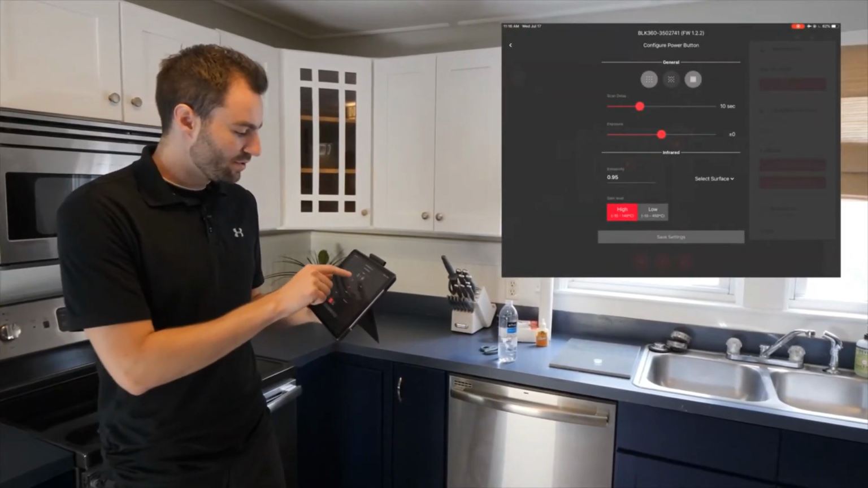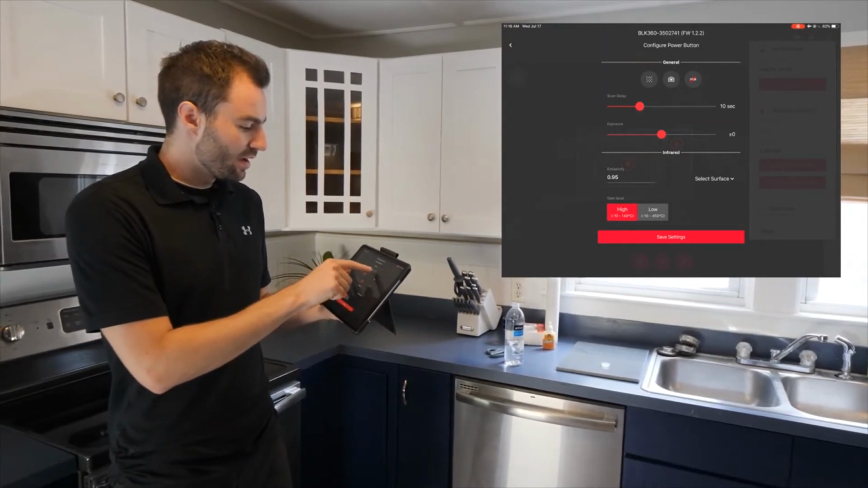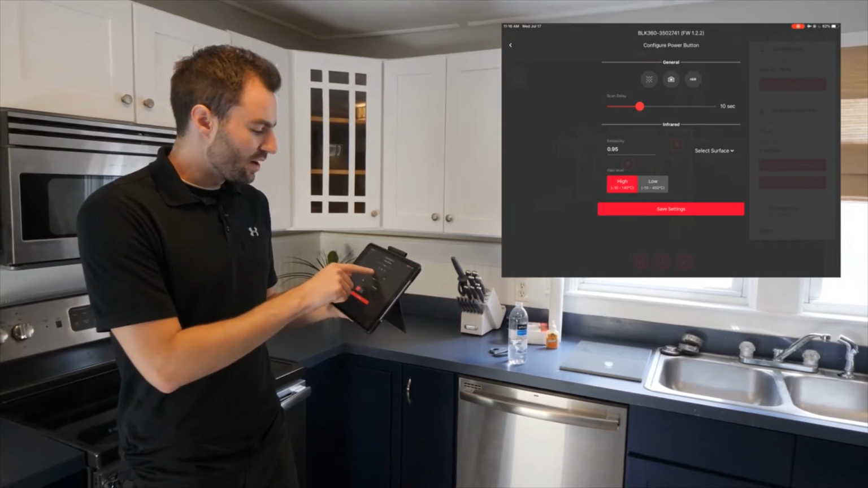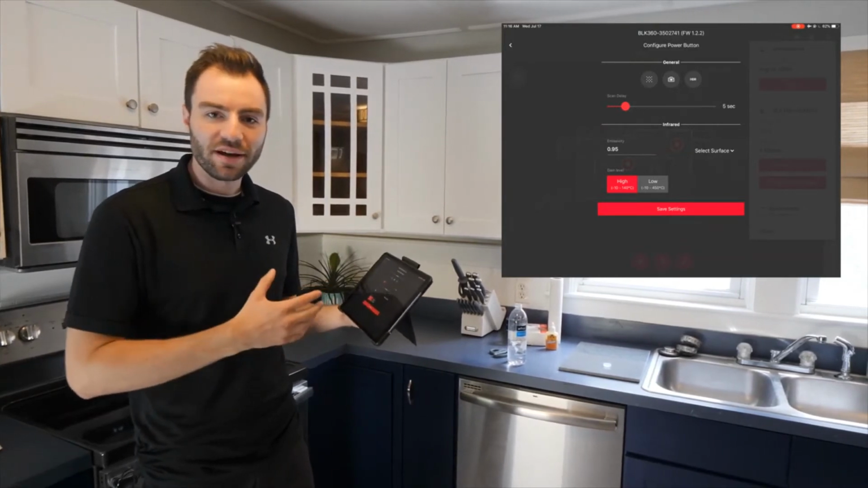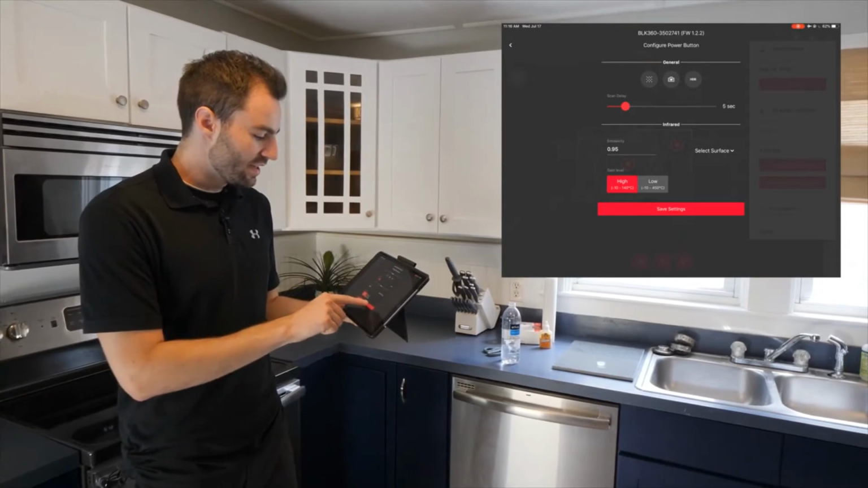Now I can go through, I'm using medium scan density and HDR images. Now I can also choose the scan delay. So this is how long the scanner will wait for you to get out of the way before starting to scan. I can save these settings.